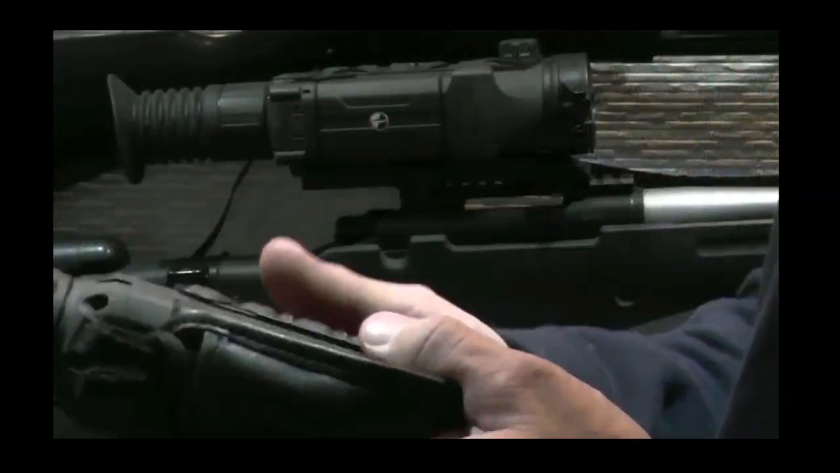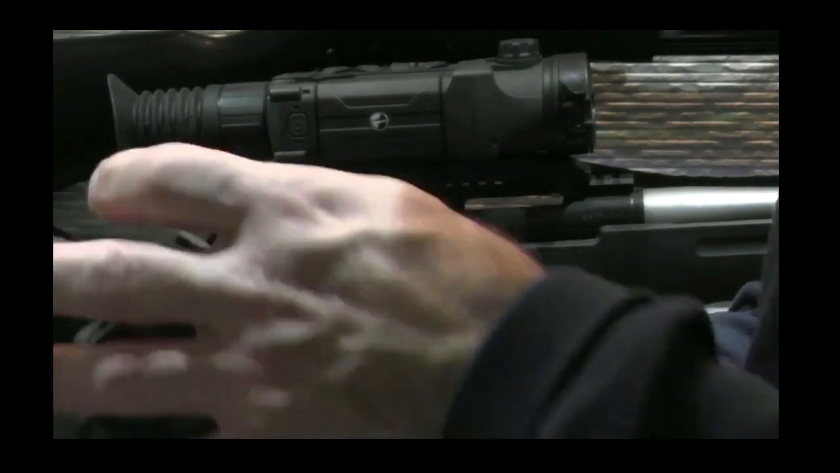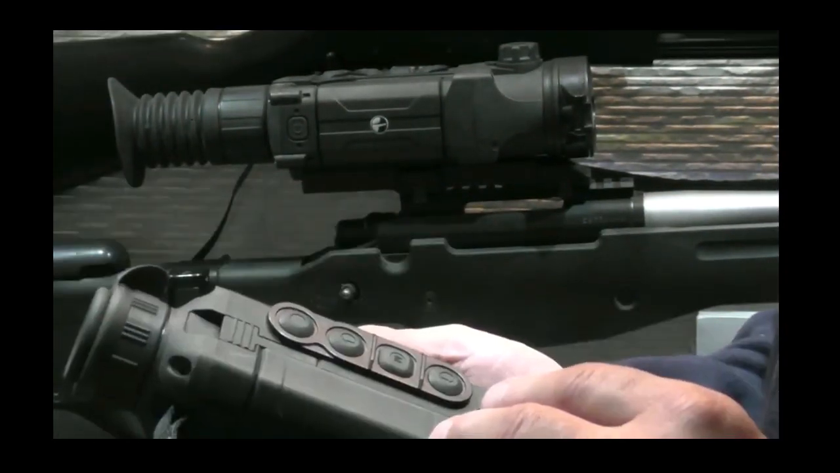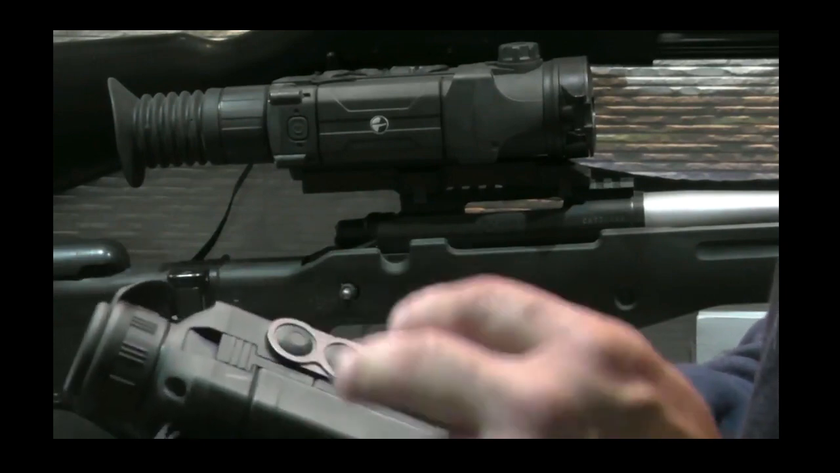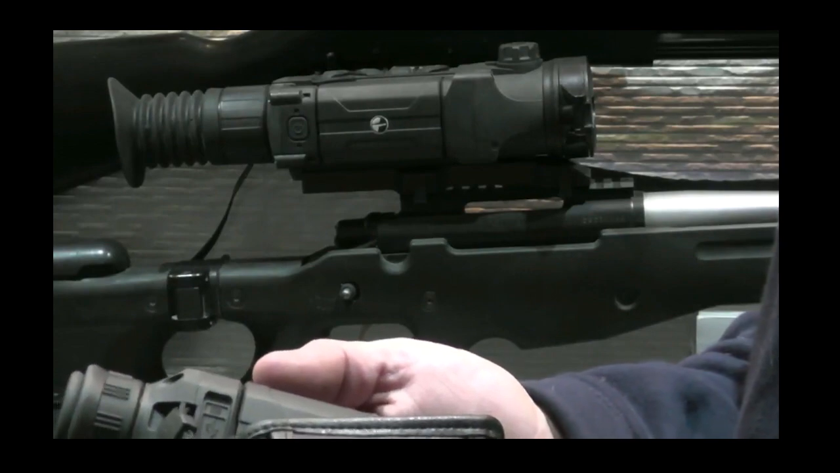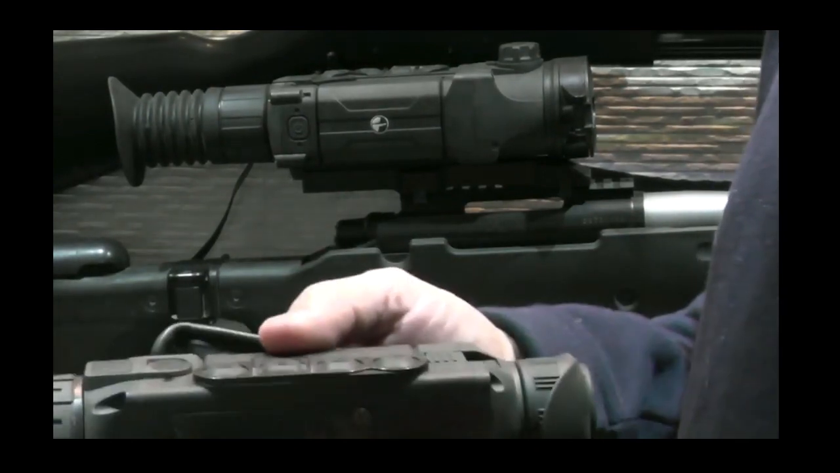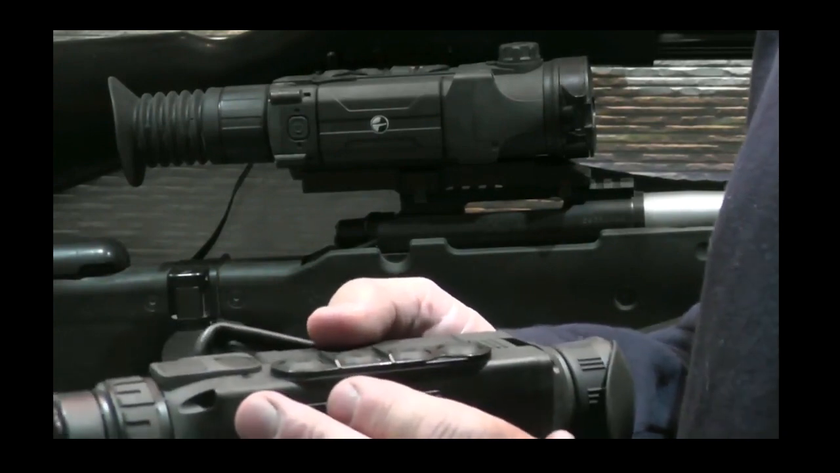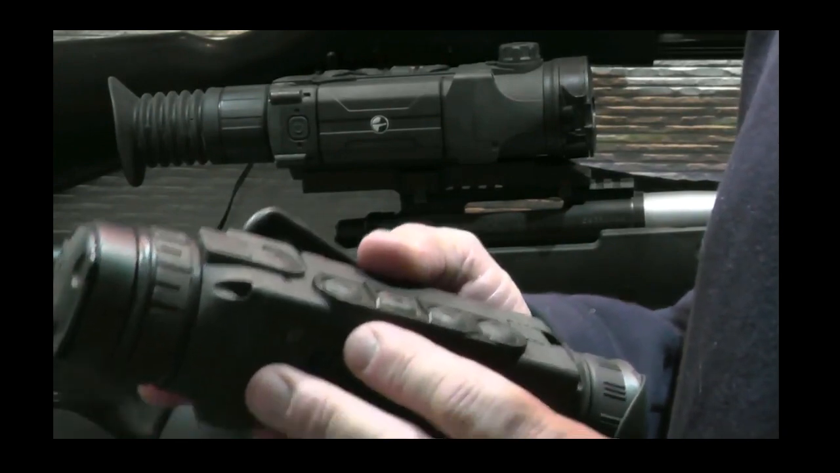Both the XQ50 and the XQ38F use the same convenient, rechargeable and interchangeable battery pack. Both units also incorporate a single touch, one button recording system, all built into the unit. The XQ38F also incorporates a basic rangefinder, various different colour palettes and also a range of magnification to make it easier to spot your target at distance.